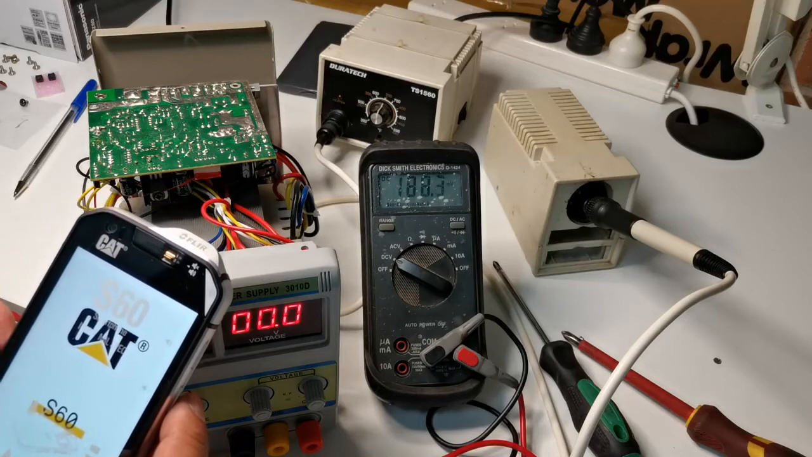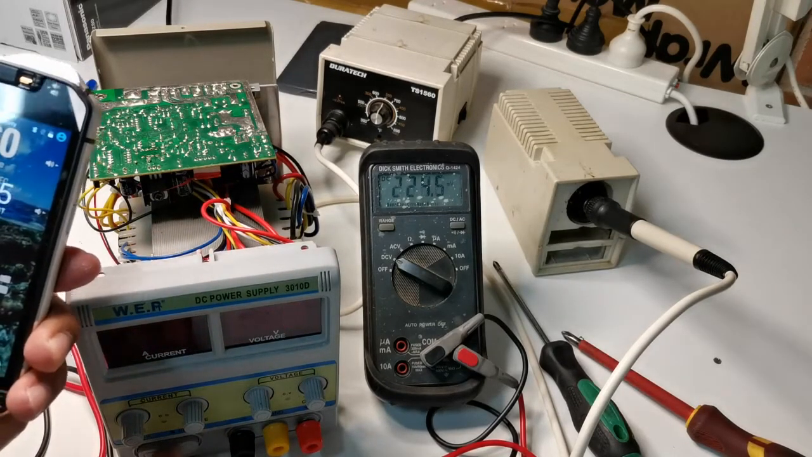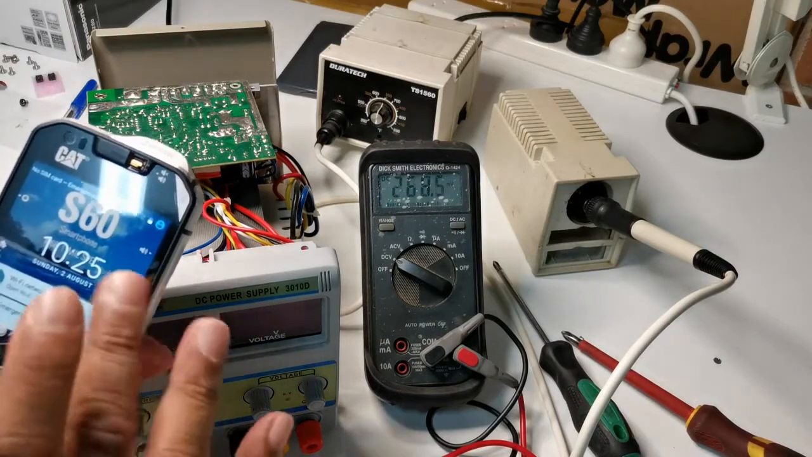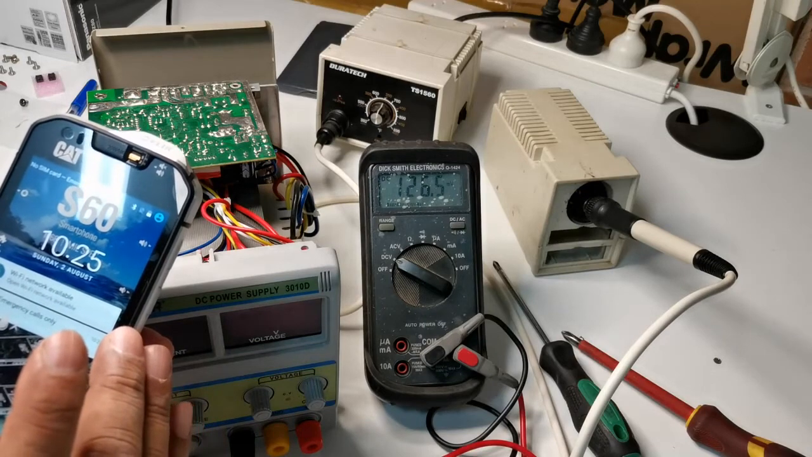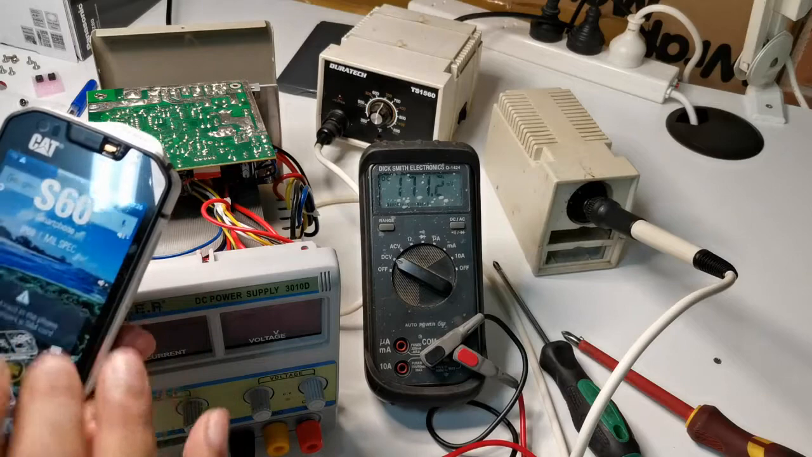Okay, let's power and switch this off first because we're not ready yet.